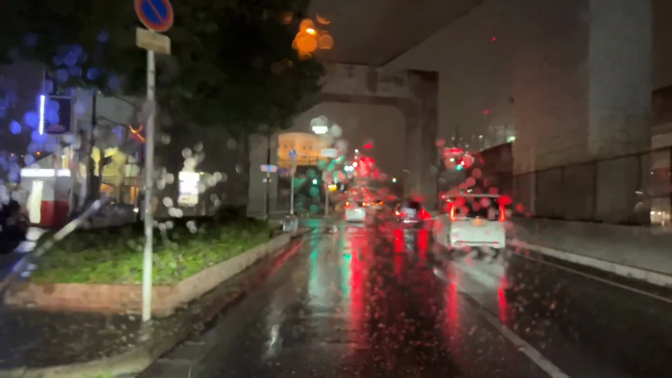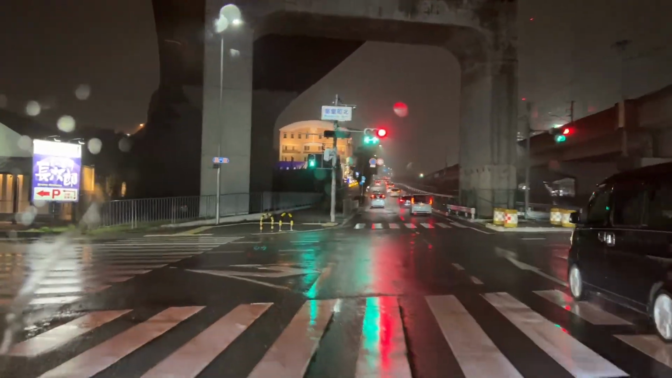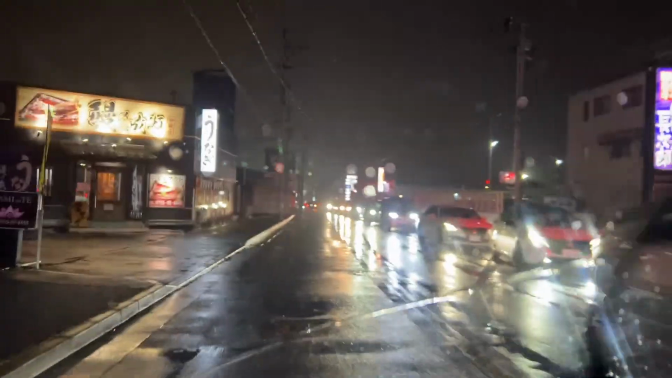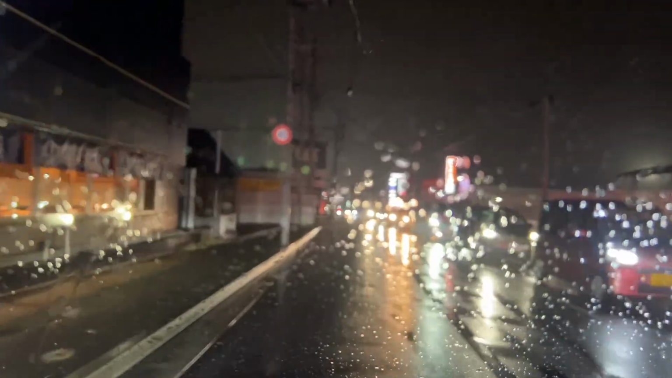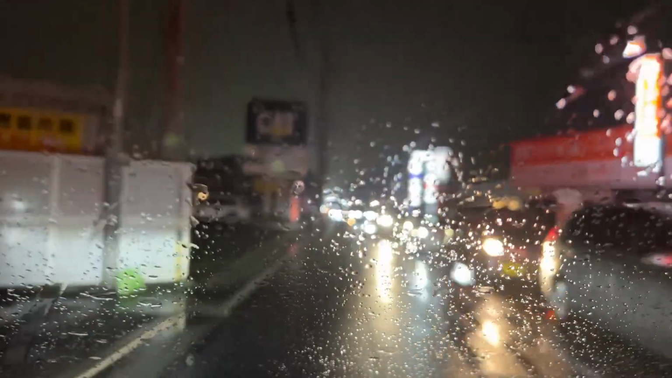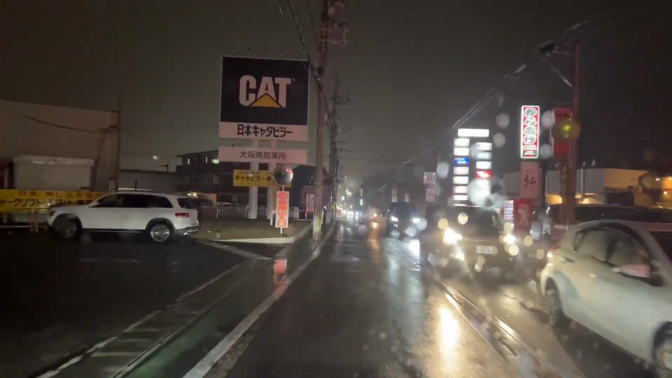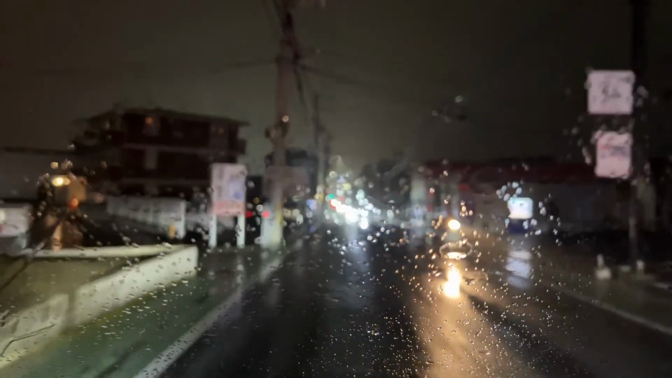What we're gonna do is we're gonna turn left. On the left right here, we have unagi. And in this little complex on the left, there's actually a sweet potato ice cream place. It is only open on the weekend, and only open at night.